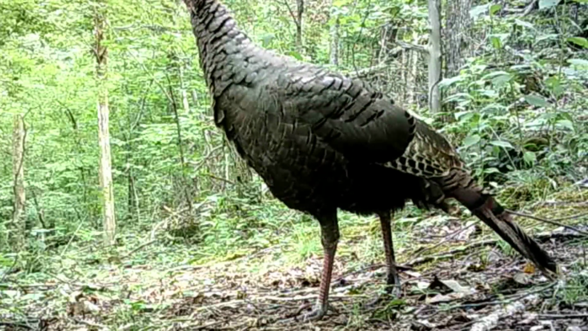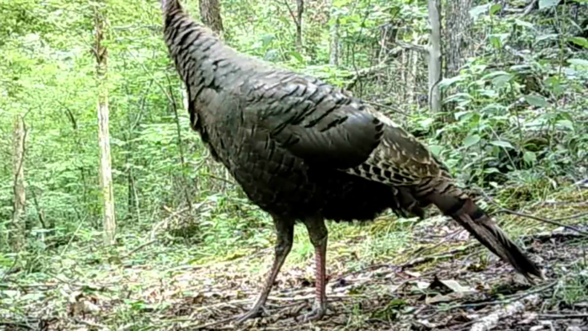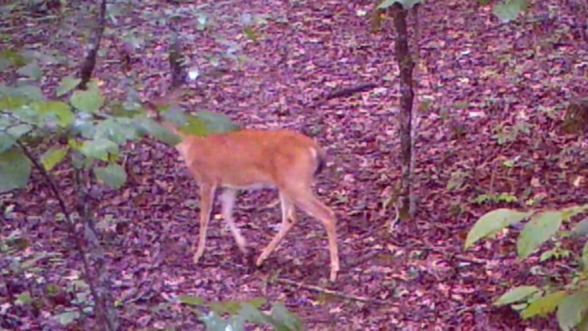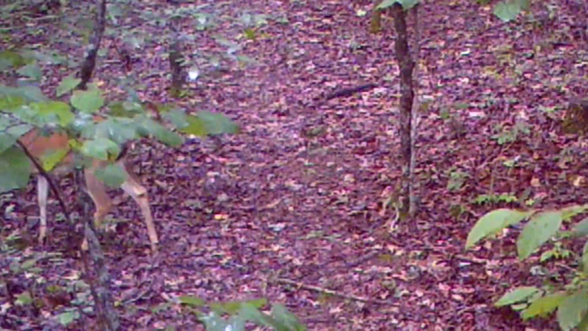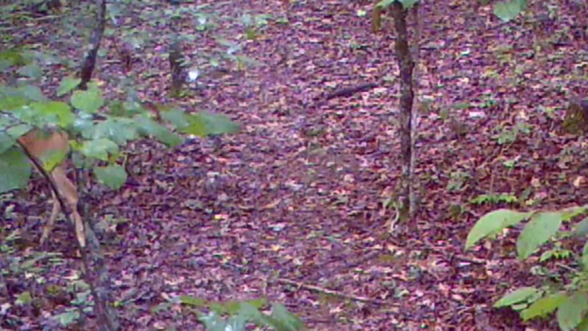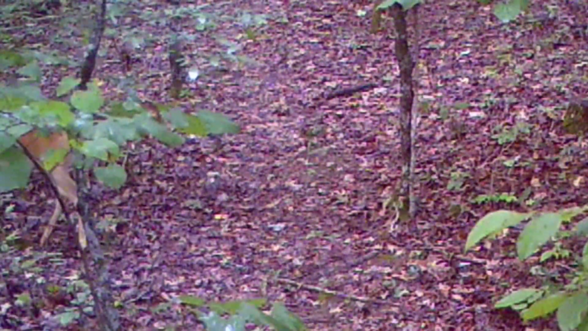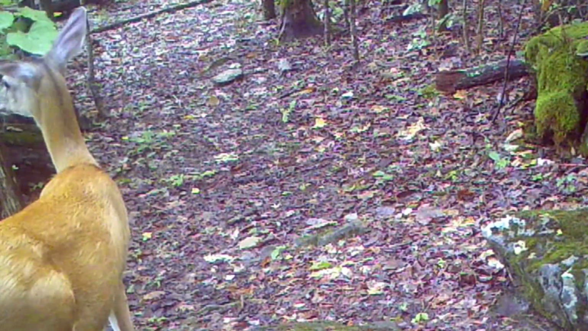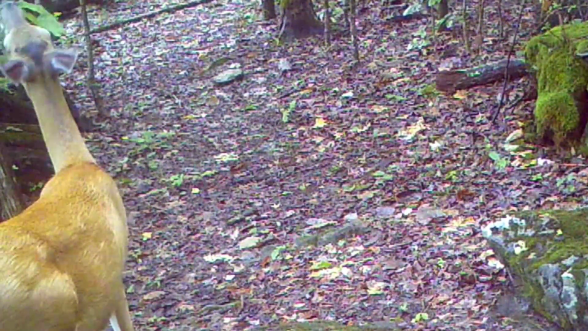Now, I only filmed one turkey, but I know they're moving around. They're moving around good in this wet weather. But I only stepped in front of the cameras one time. And there's a young buck moving through. Beautiful young buck. And they like browsing on these leaves, weeds. That must be finger licking good right there. They like to browse on these leaves. Looks like that's a red bud right there.